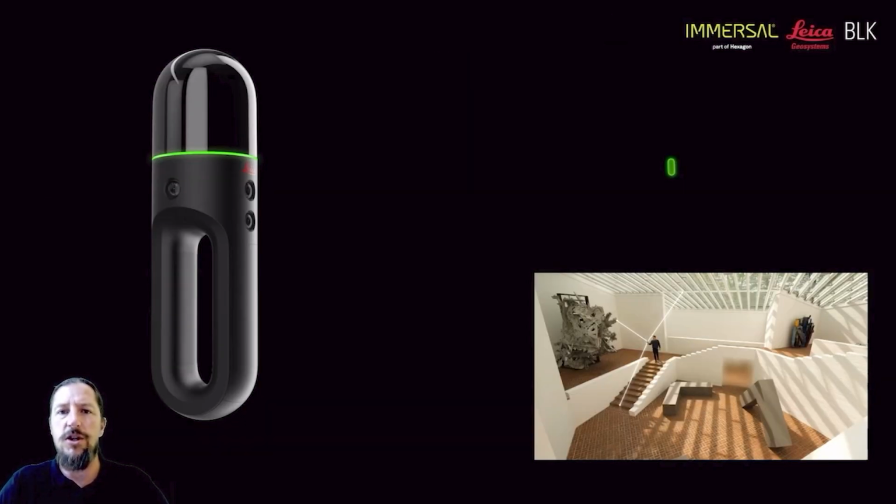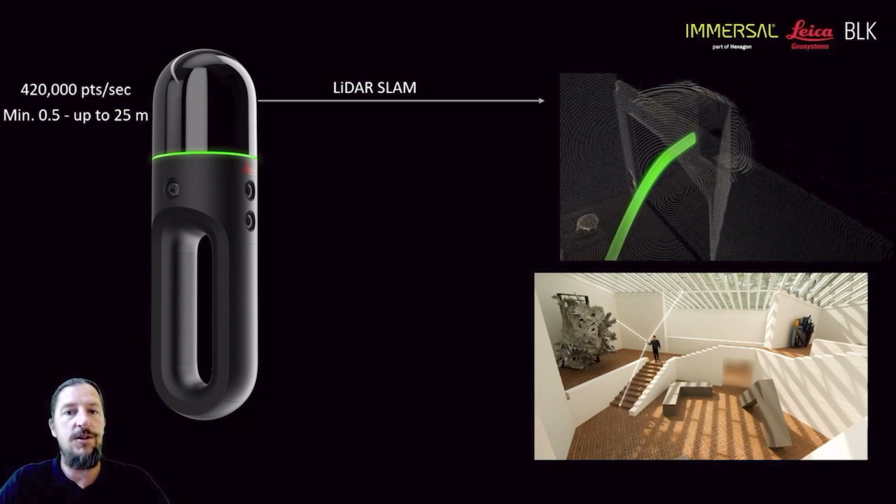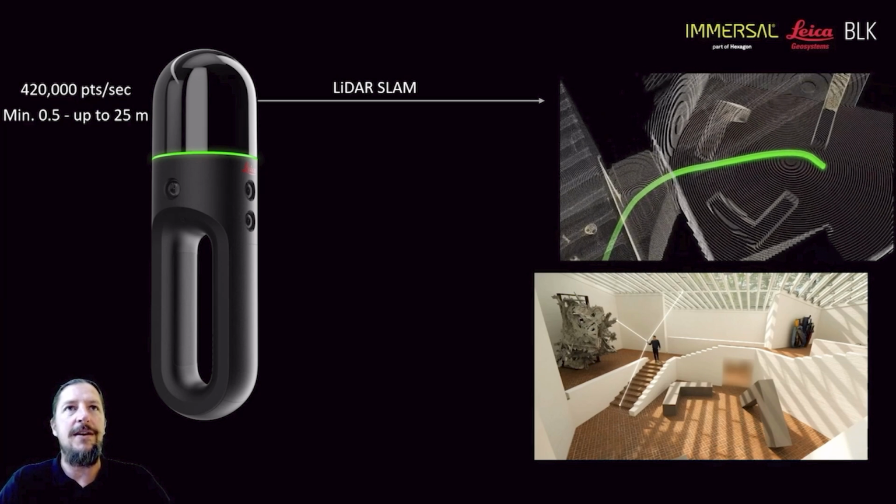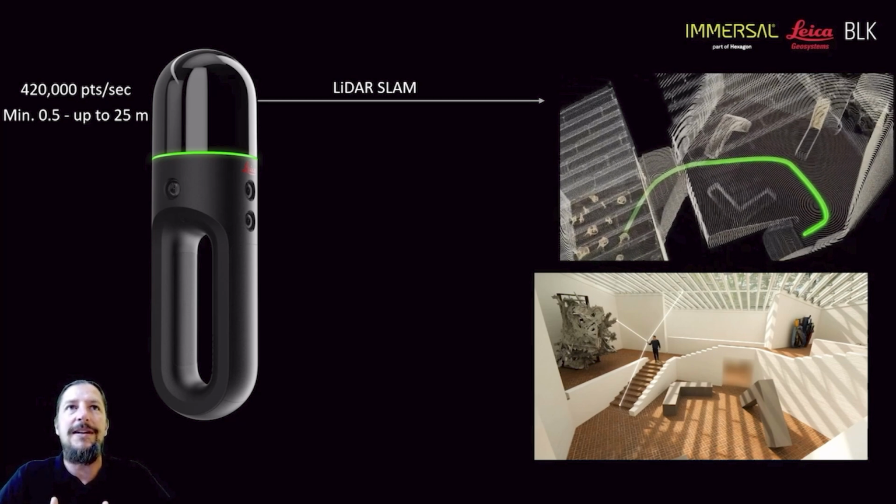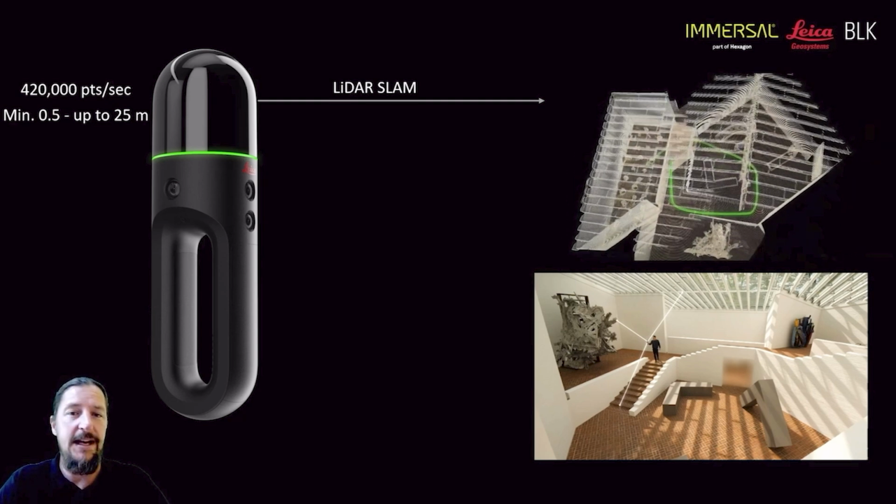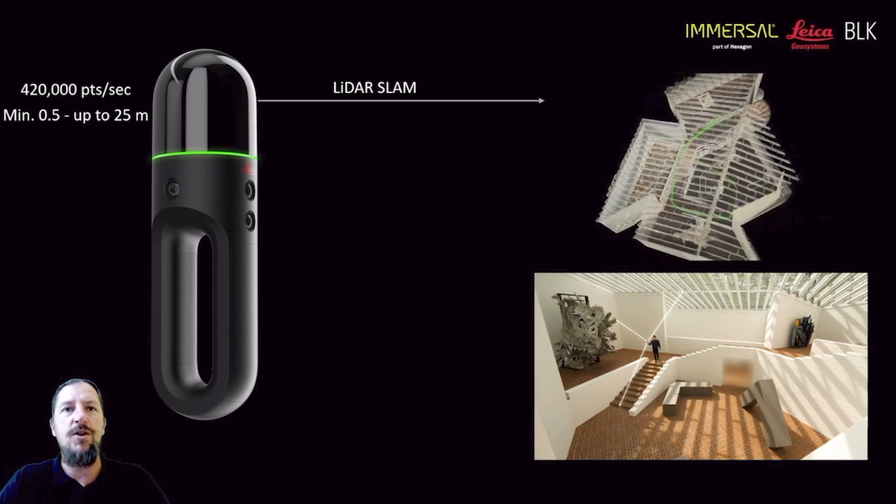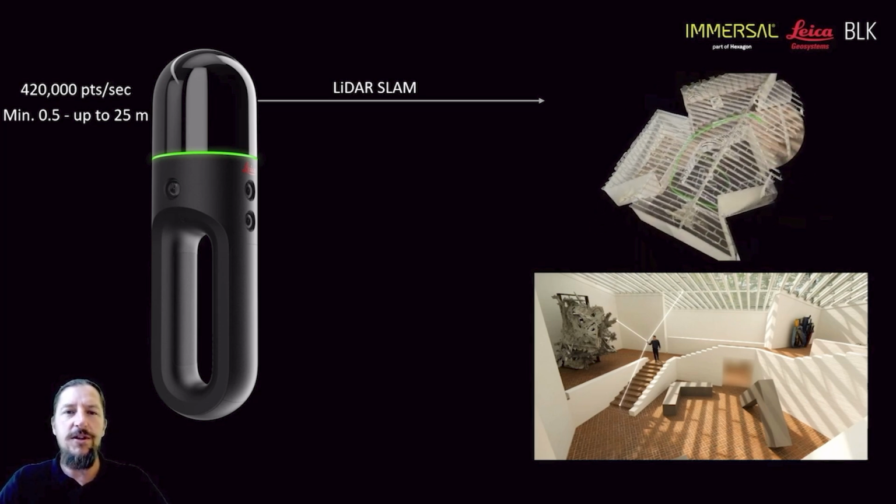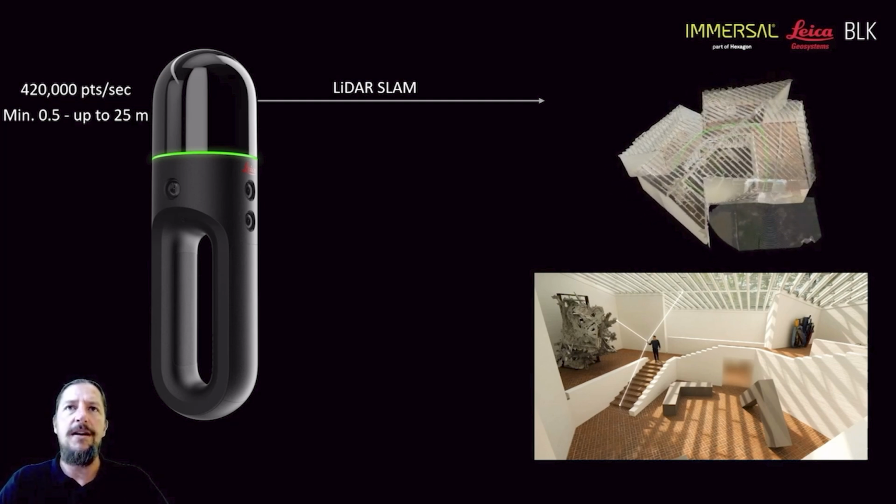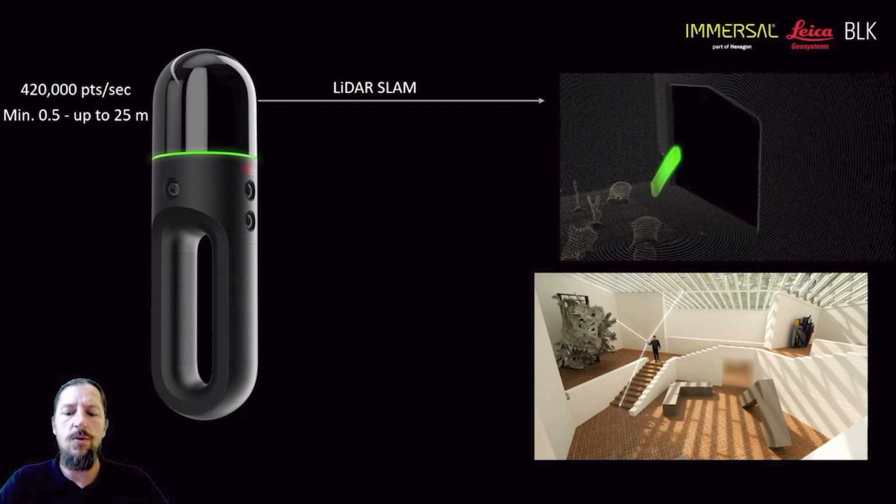So the system works on SLAM. So what is SLAM? First of all, the IMU, or the inertia measurement unit inside the system, uses the distance meters, or the ranging from the LiDAR, that's 420,000 points per second, to combine and give you an estimation of where you are in space and time. So these 420,000 points a second are laser measurements that are tracked by the IMU in space and time, and that builds up a point cloud, as we call it.